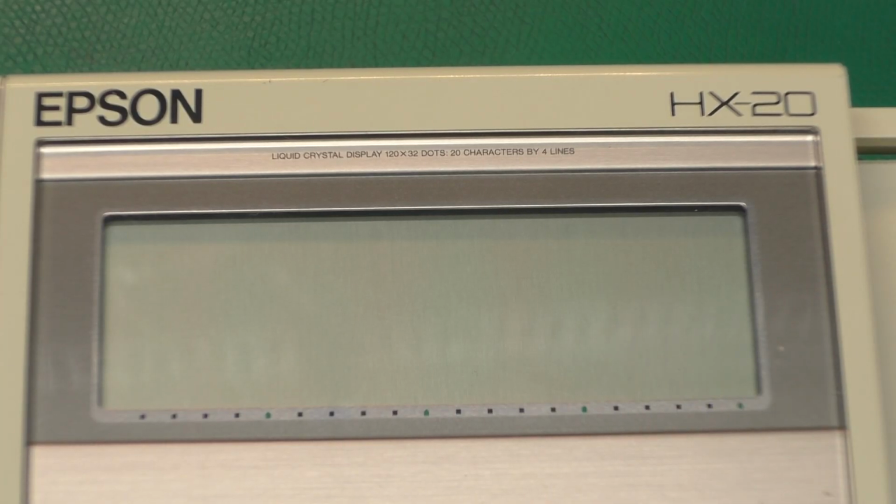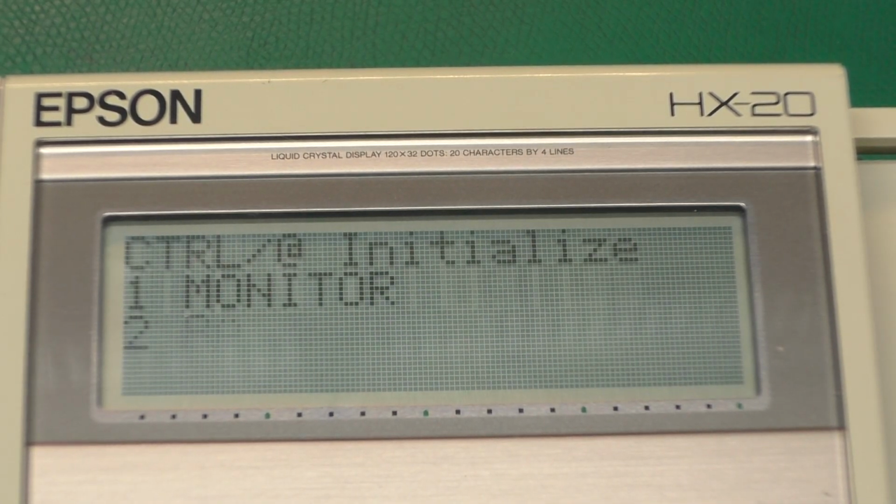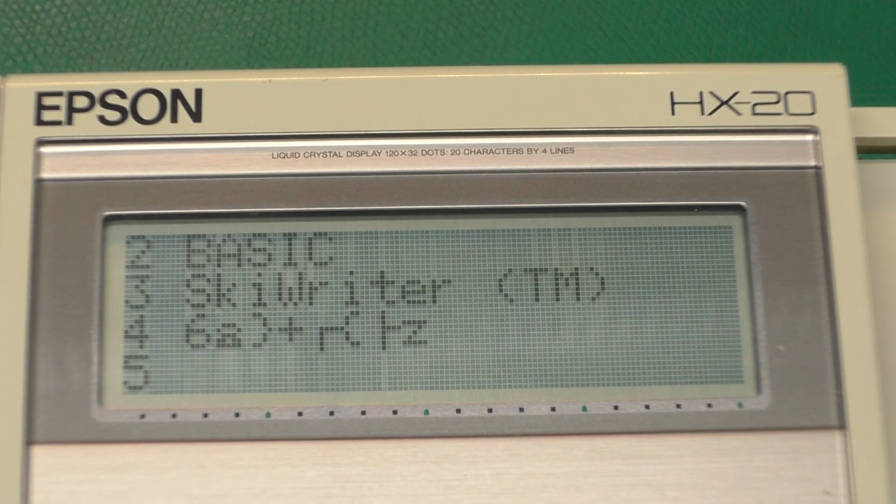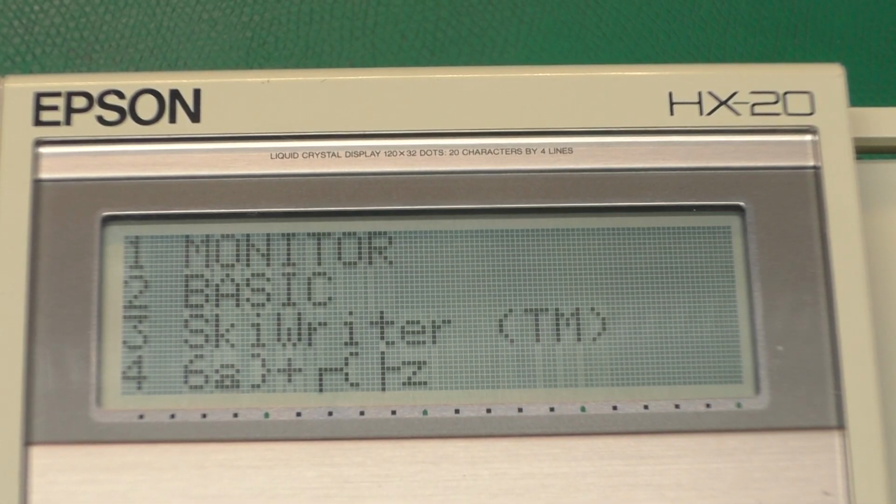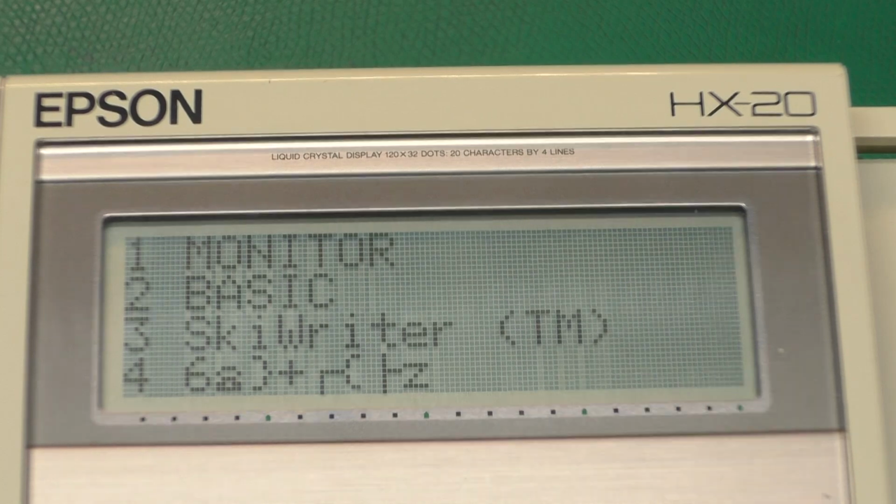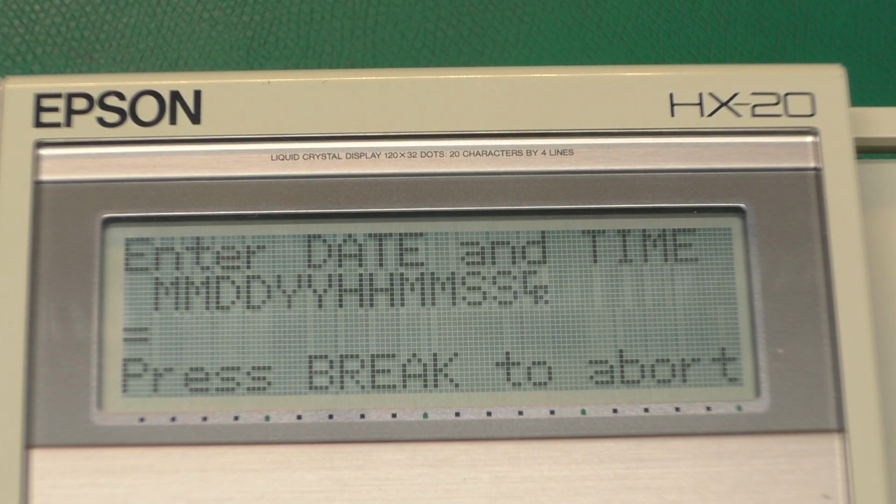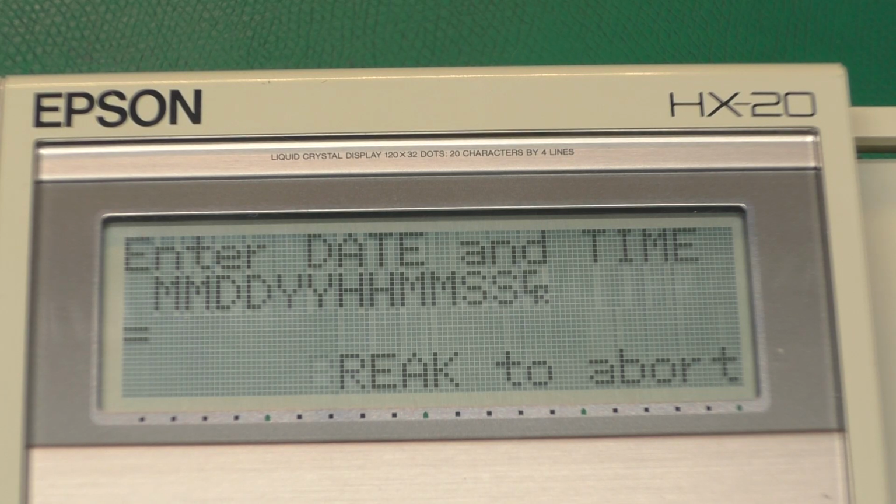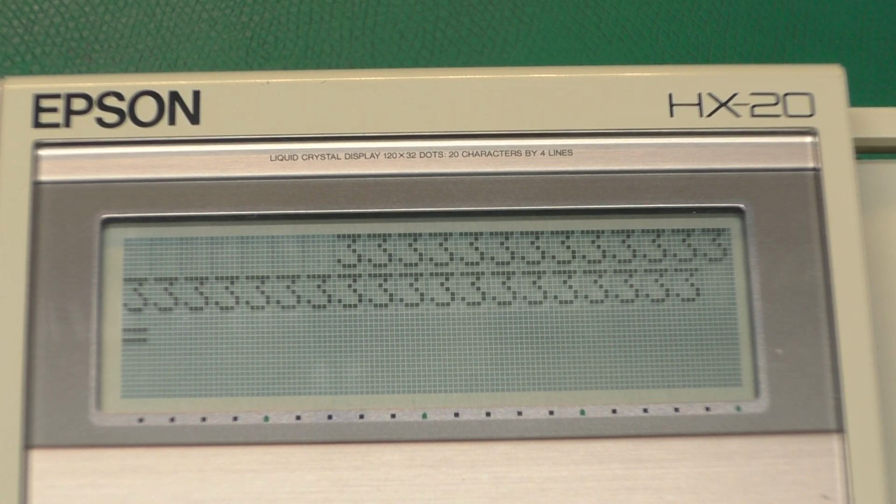So we'll go ahead and turn this guy on, and at first it doesn't look too bad. It beeps, it gives you a display, it's got some garbage programs in here because it needs to be reset, and to do that you press Control-@. This all looks okay at first, and as soon as I hit a key, like if I wanted to hit 3, it'll just keep repeating the last key I pressed and go on and on and on until it locks the computer up.